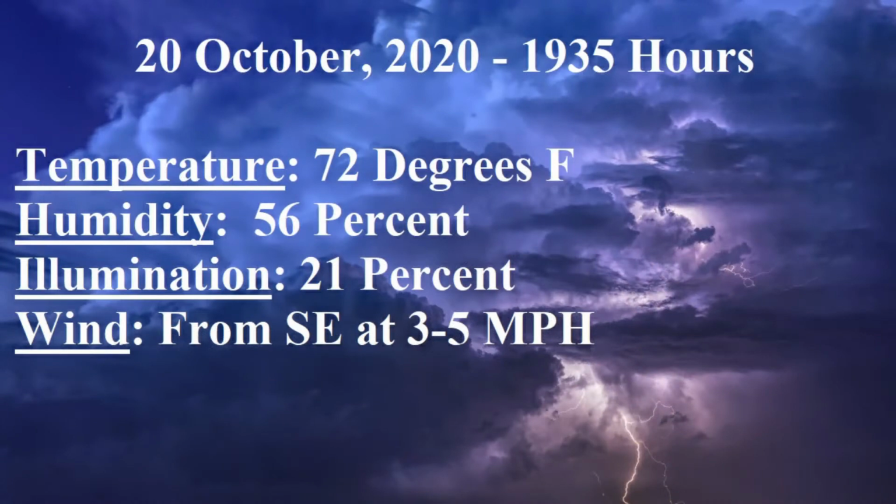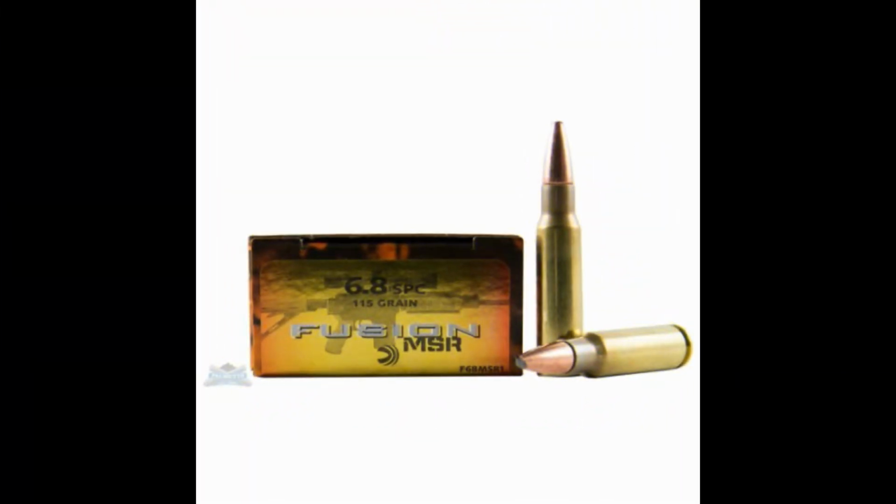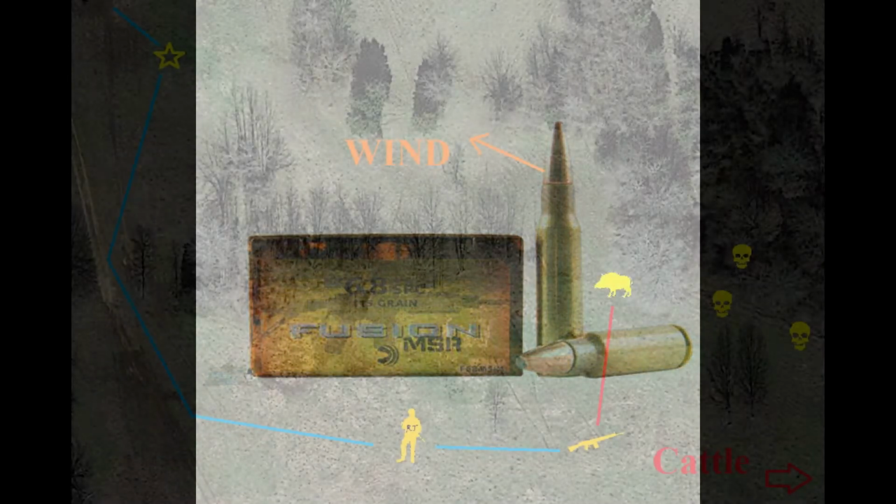It was a little early for me, but I started getting probed recently by some hogs just below the house, so I figured I'd kick it old school style and take out my 6.8. But instead of taking the 120 grain SST, I was using 115 grain Fusion MSR.